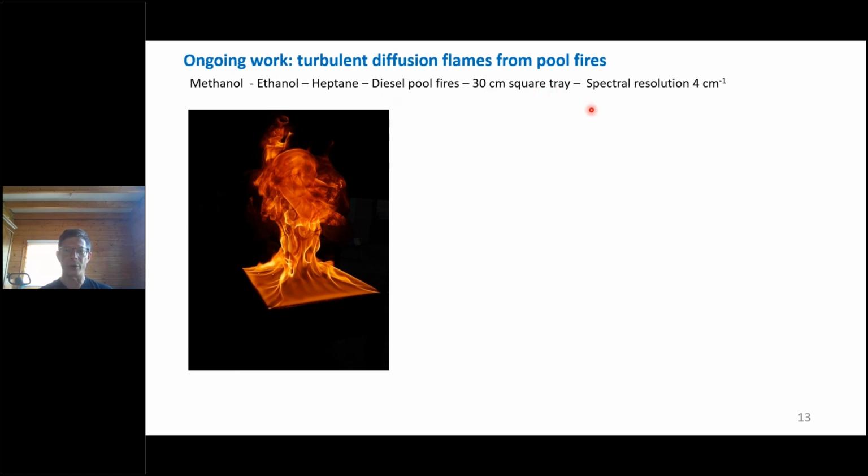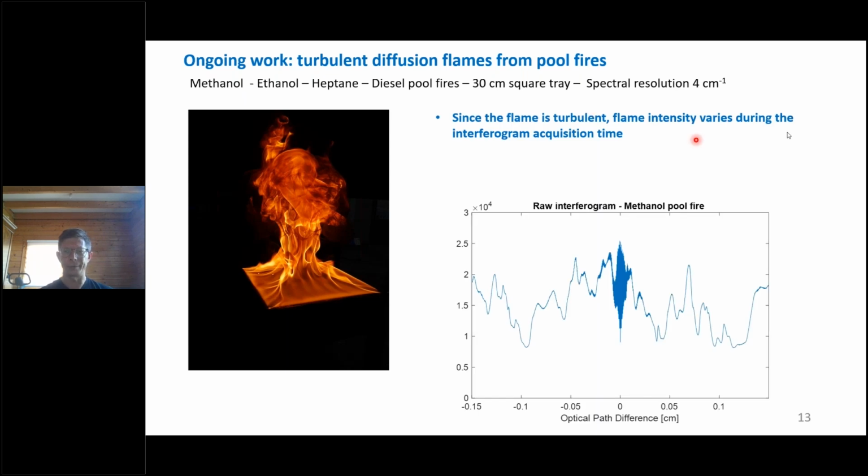The spectral resolution used for this study was 4 cm^-1. It is very important to say that since the flame is turbulent, the flame intensity is not constant. So there are some strong fluctuations here, and these fluctuations are added to the signal recorded by the hyperspectral camera.